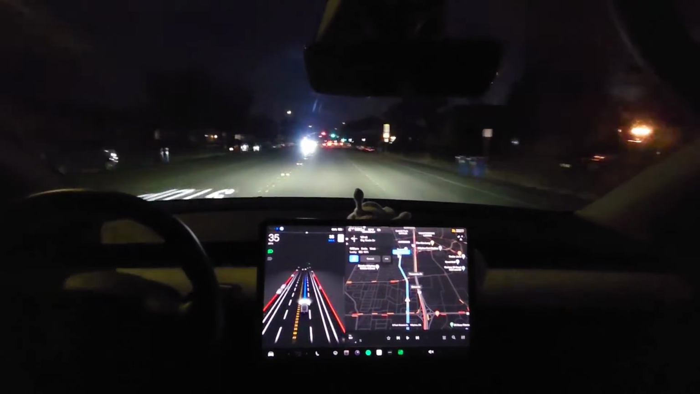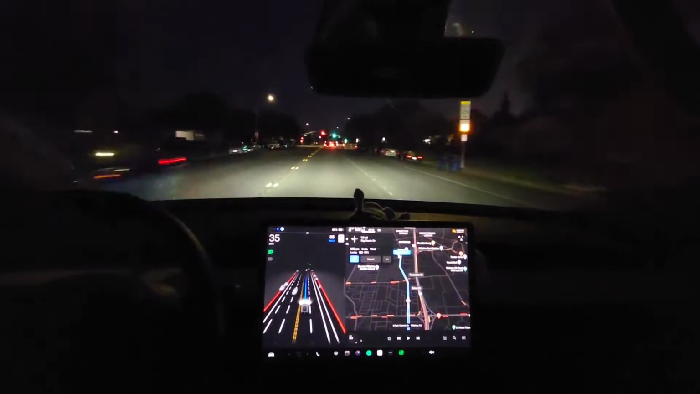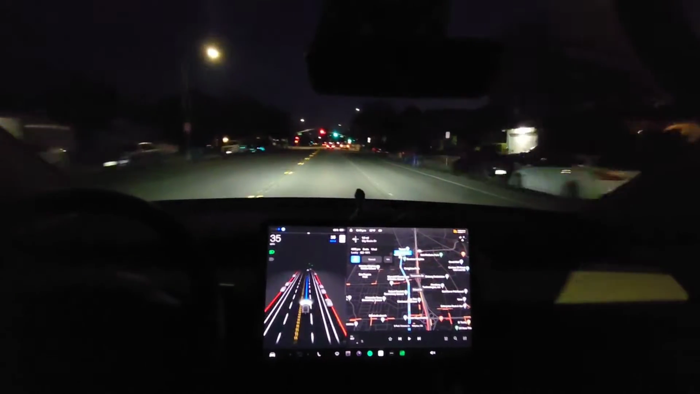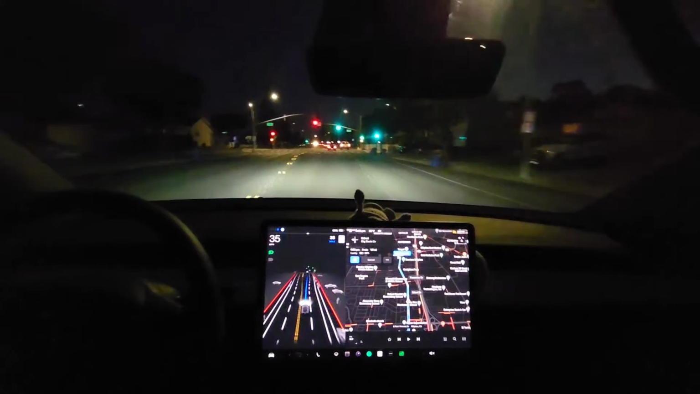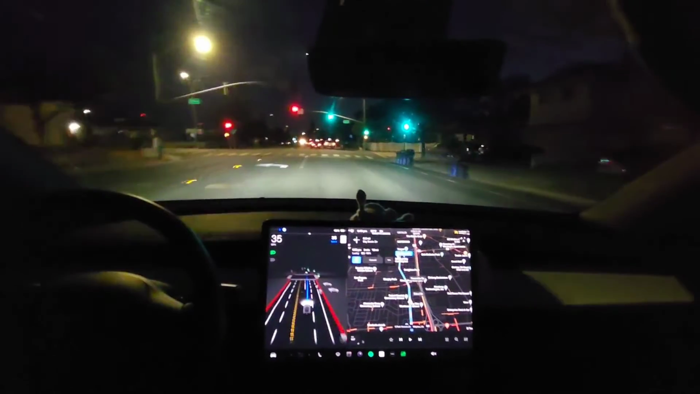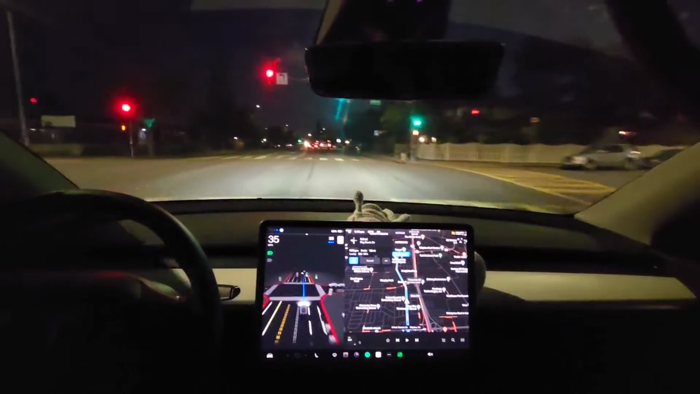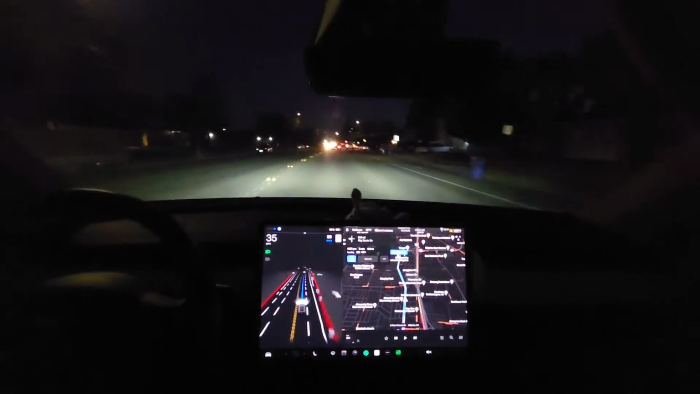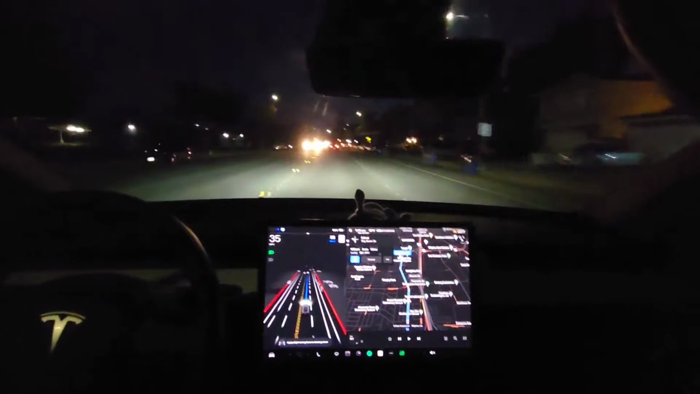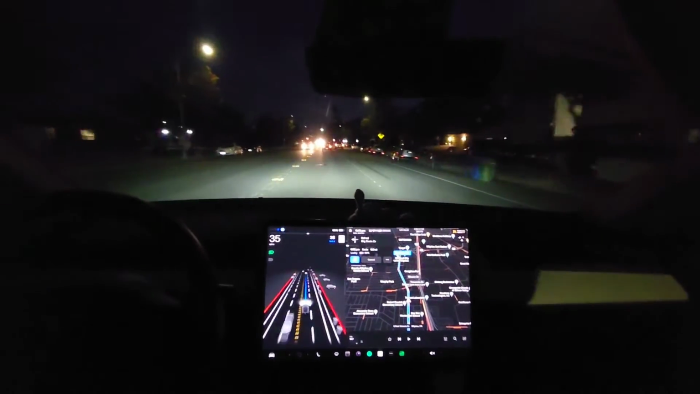Alright, it's doing really well. If there were people in the back and they thought I was the one driving, they wouldn't know it was the car driving itself. It feels very good, feels very natural. If I acted like I was driving, they would believe that I was driving.